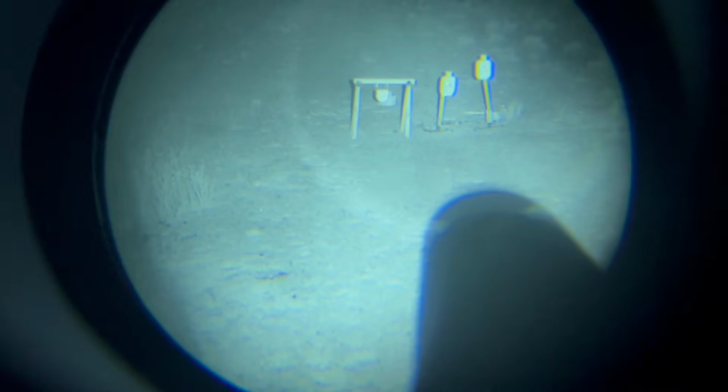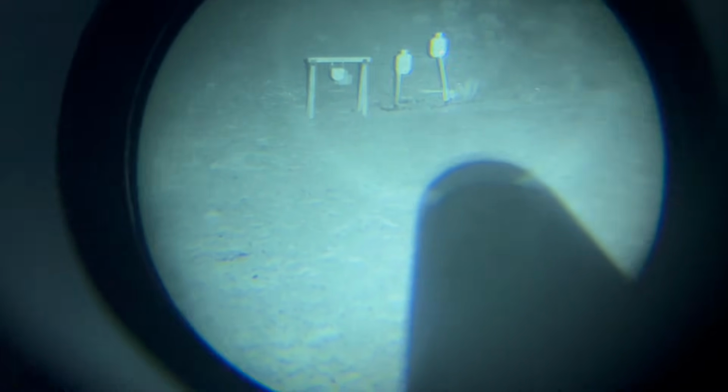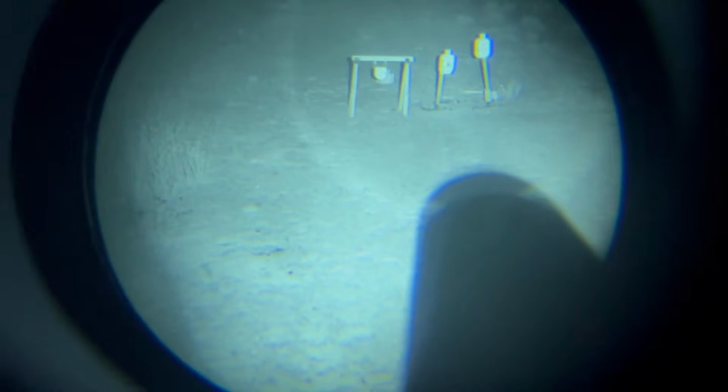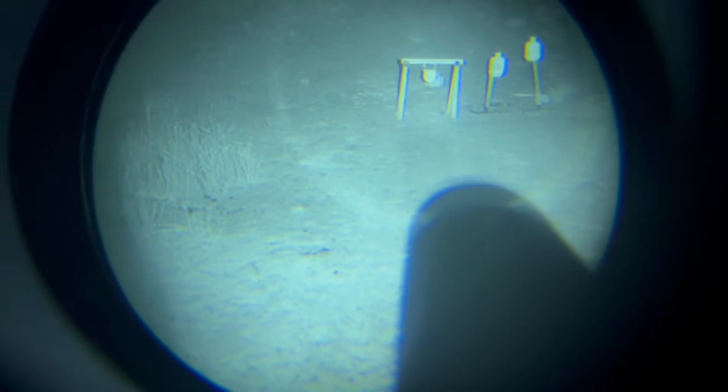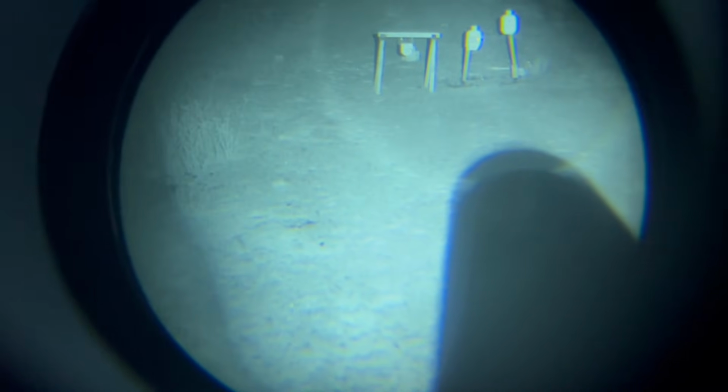Now, I'm going to turn the lights up in here and show you guys what the visible illuminator, the white light, and the visible green laser look like. And then we're going to go up close and look at all the controls and how this thing is set up, because honestly, I'm really happy with this setup on this short little gun. That's one of the great things about this thing.